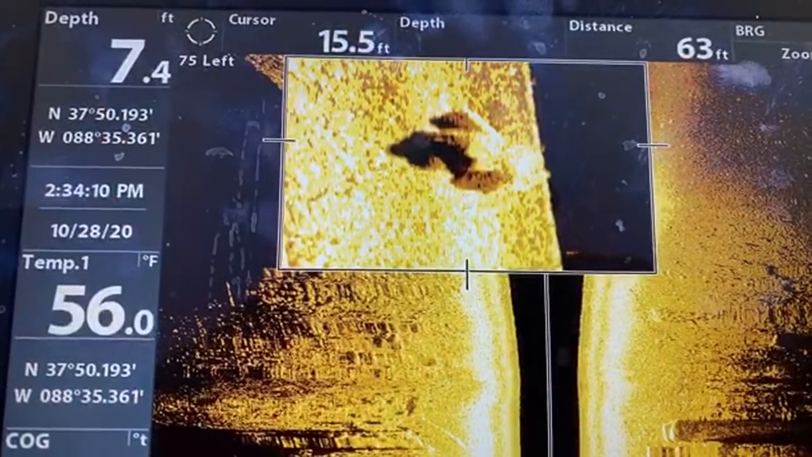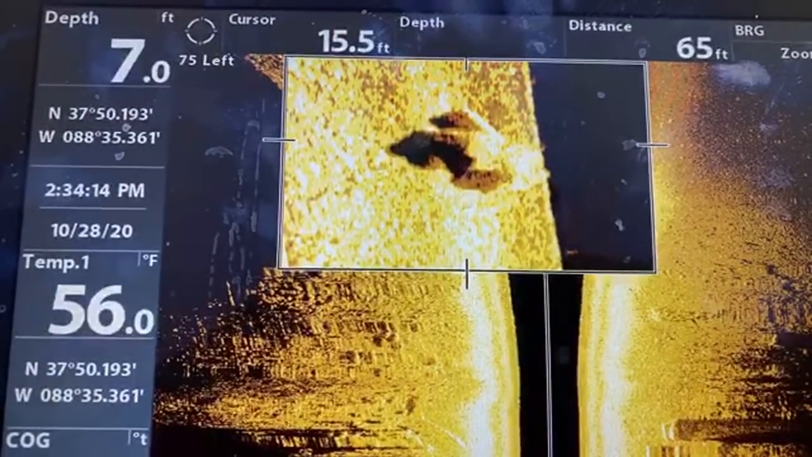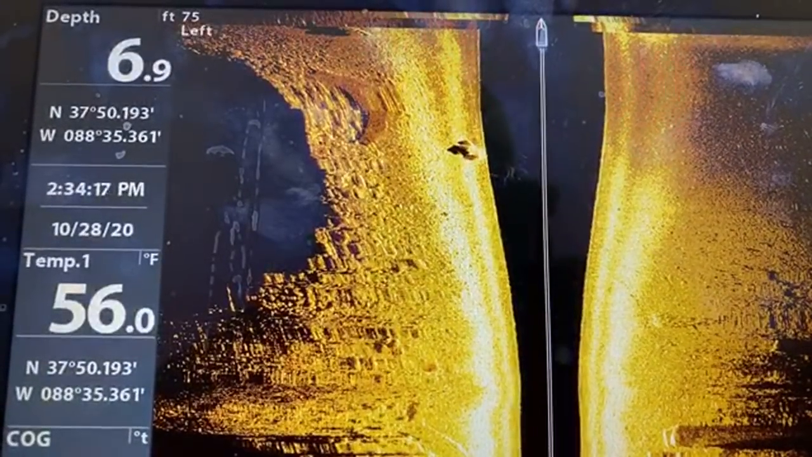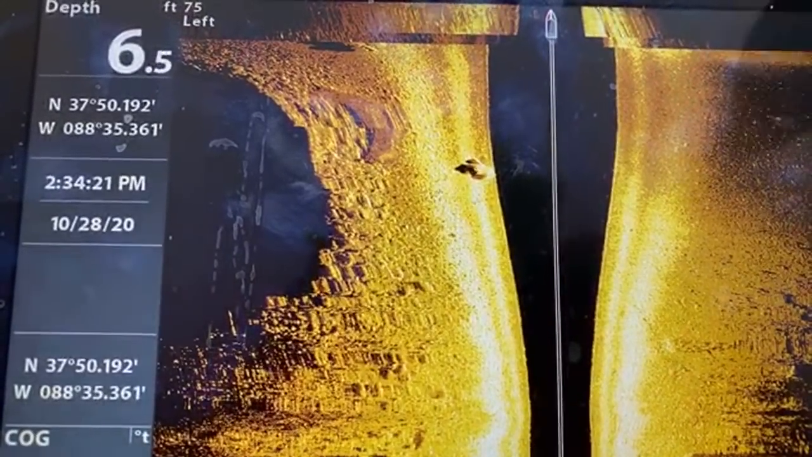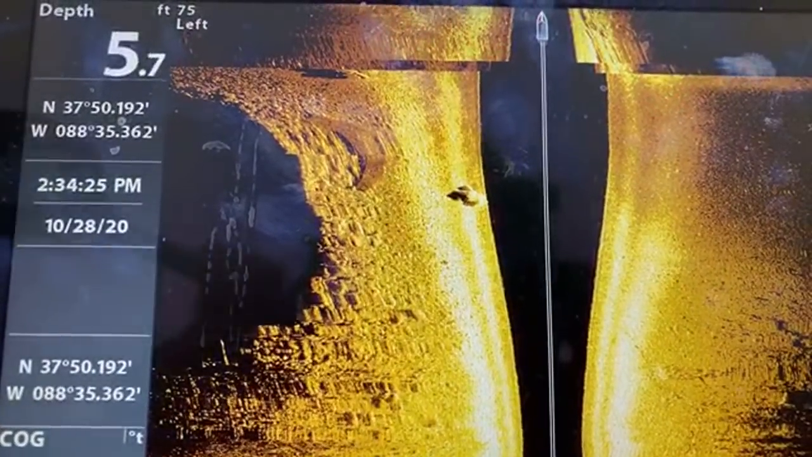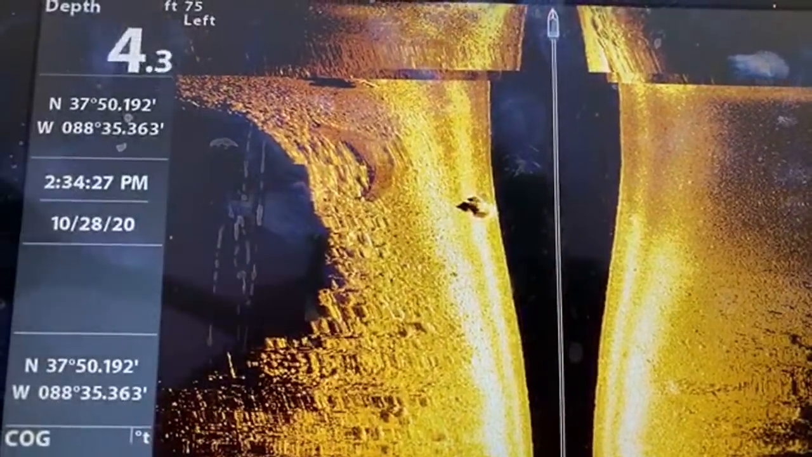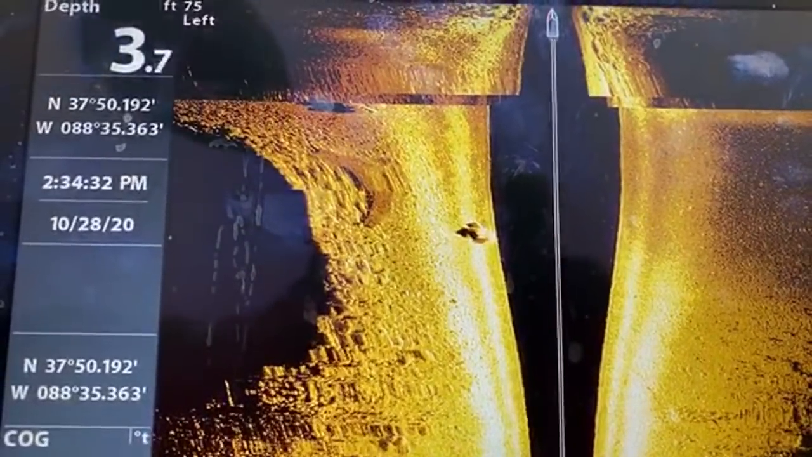You guys see that? We're gonna go back over it. It's a catfish. We're gonna go back over that at a little faster of a speed, and we'll see. Looks like a huge anchor on its side.